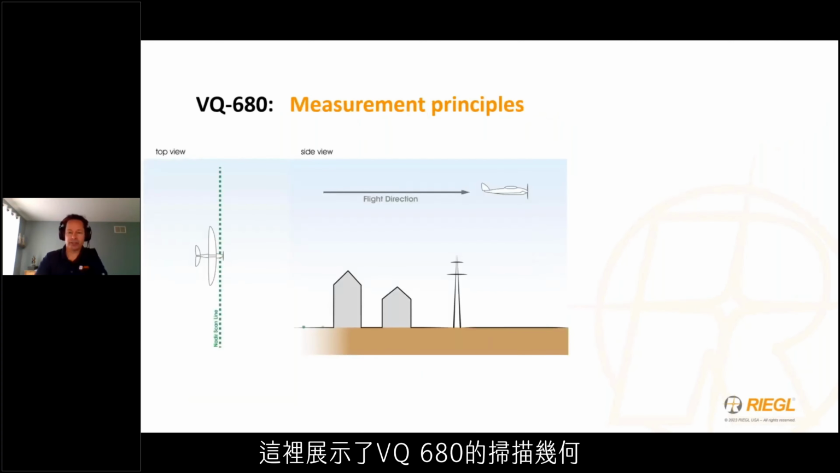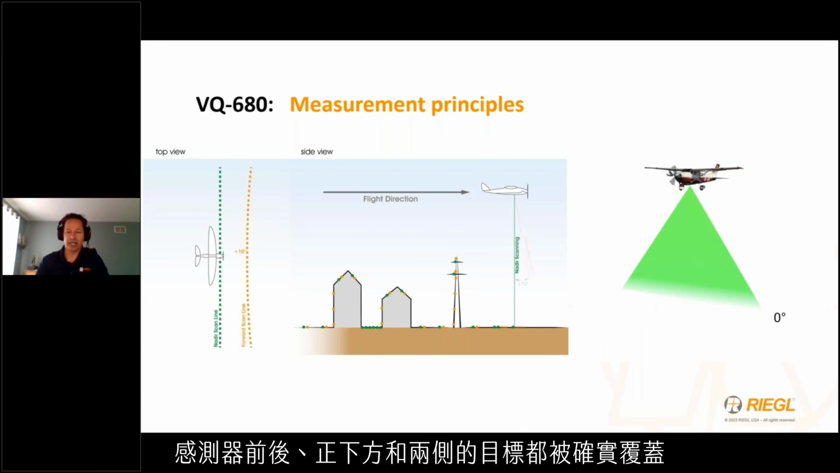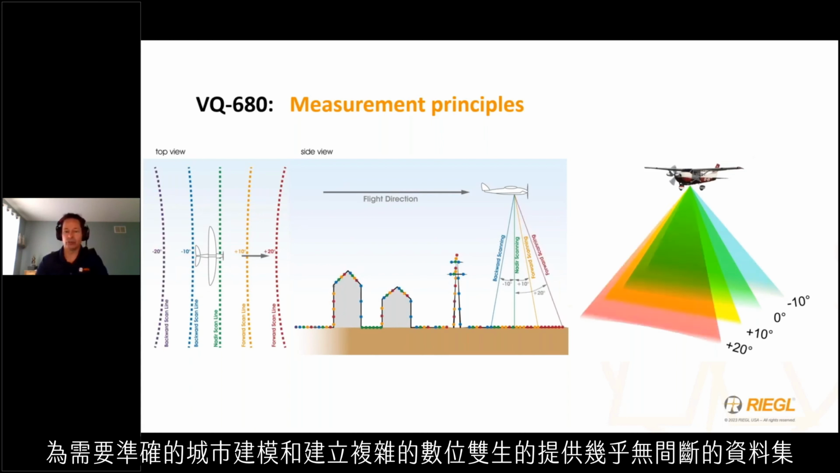A closer look at the scanning geometry of the VQ680 is demonstrated here. Targets ahead of, behind, immediately below, and to either side of the sensor are rigorously covered for virtually occlusion-free data sets for superior coverage required for accurate urban modeling and the creation of complex digital twins.